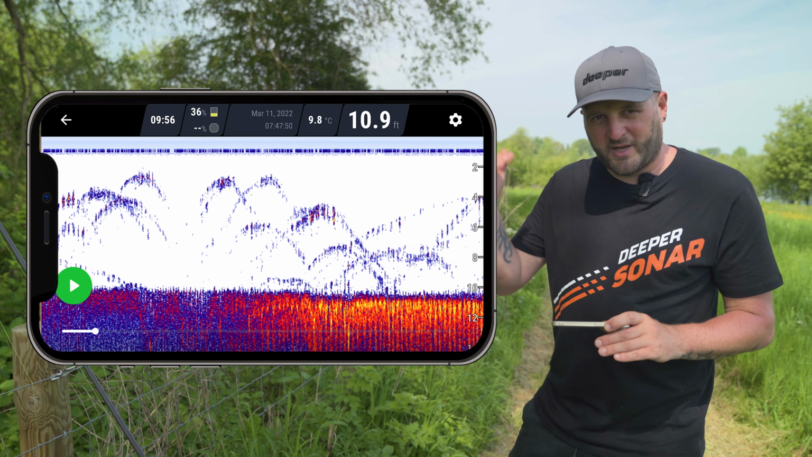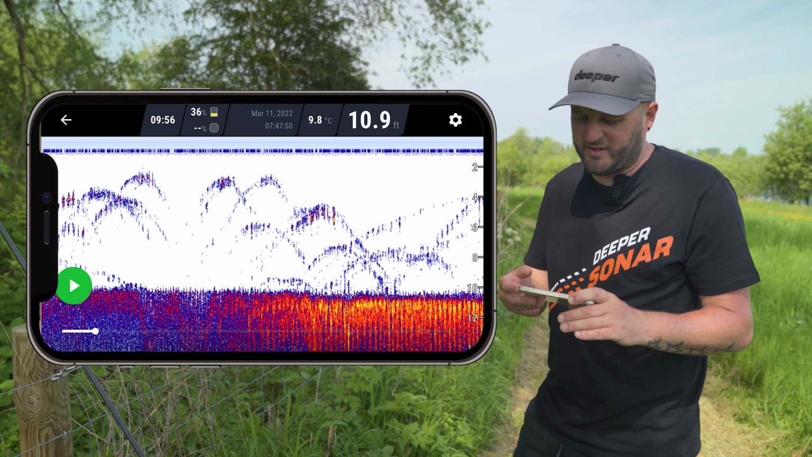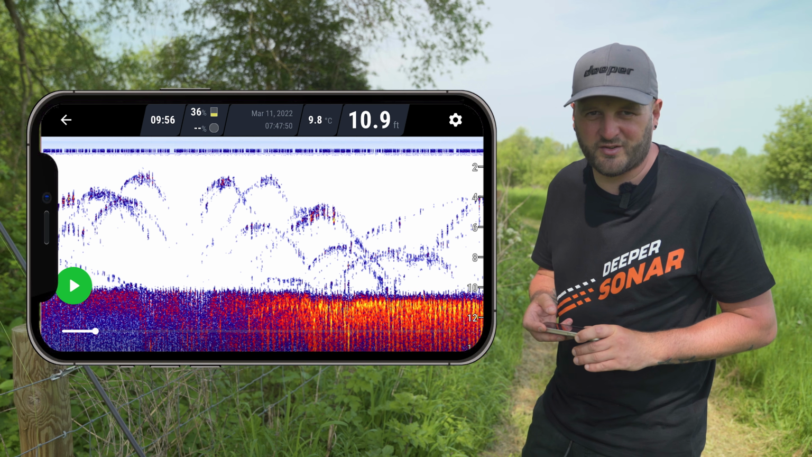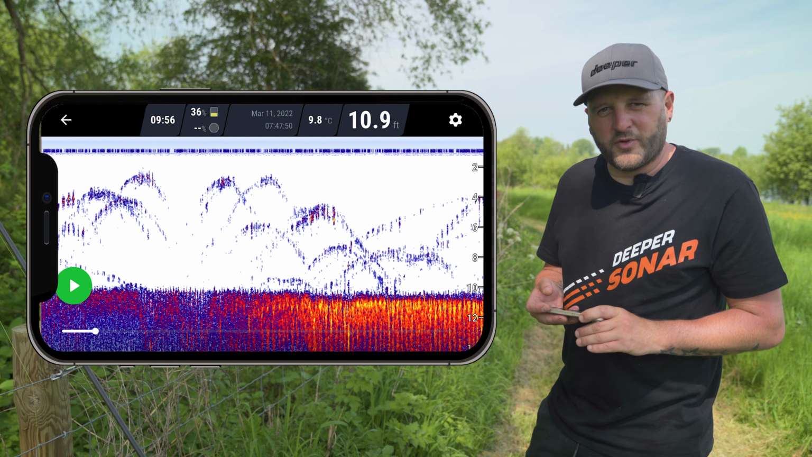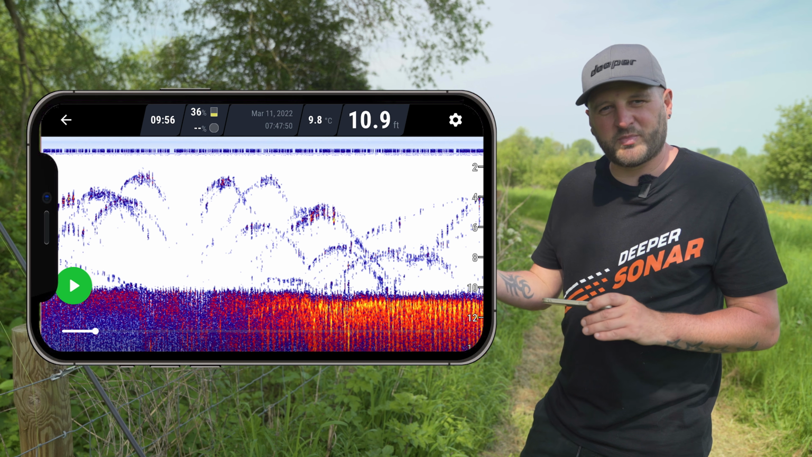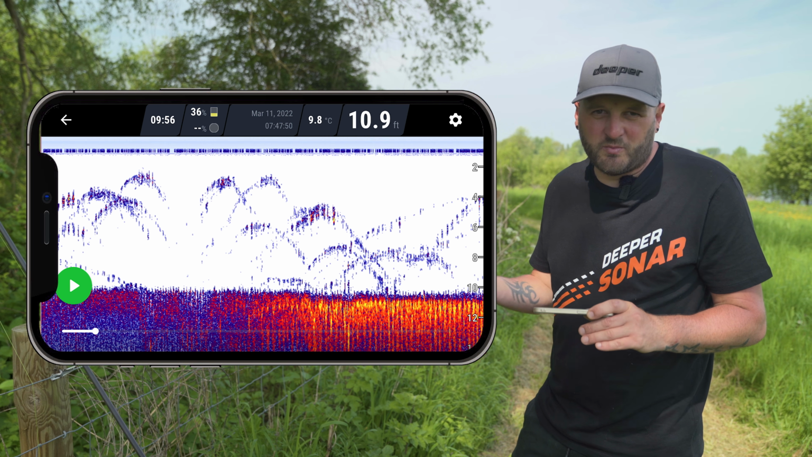Now in between the lake bed and the surface layer as well, you can see a number of arches. Now these arches represent fish. And as you can see, they are everything from 2 to 3 foot off the bottom, to 2 to 3 foot underneath the surface. And now what this allows you to do again is either fish a rig and a baited patch on the bottom, because the fish are only so far off the lake bed, or you could potentially fish some zigs in mid to the upper waters and adjust your tactics to suit what's going on.